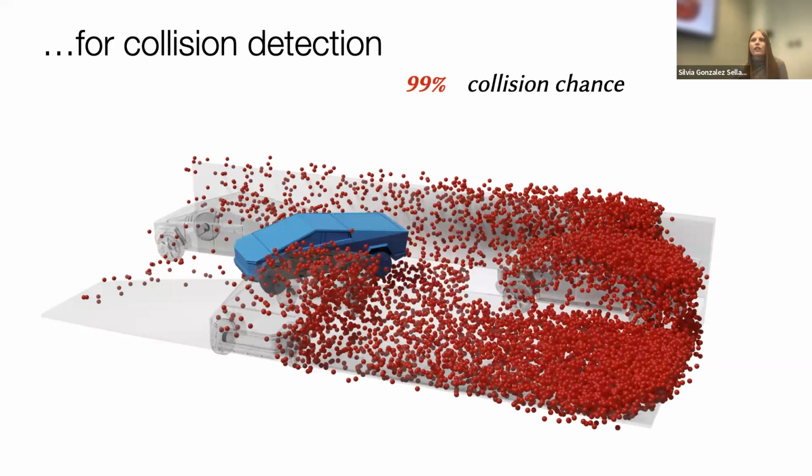This is different than what Poisson reconstruction would have done, which would have just told us yes or no. This actually quantifies the probability of colliding. So anyway, these are some applications that we managed to do and introduced with this new method.